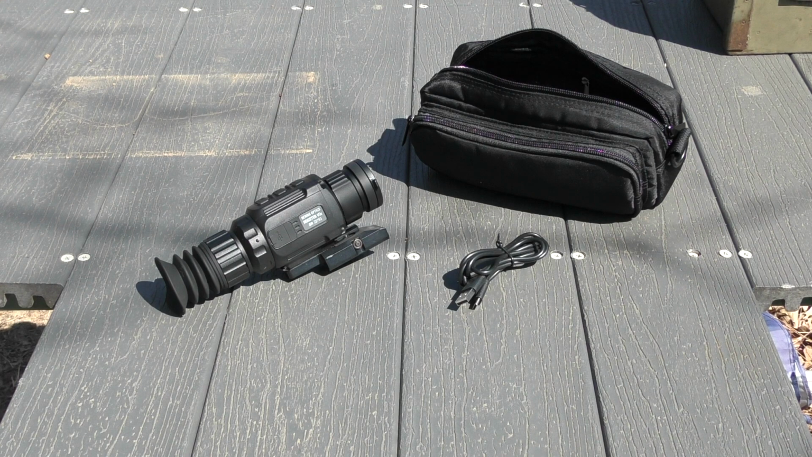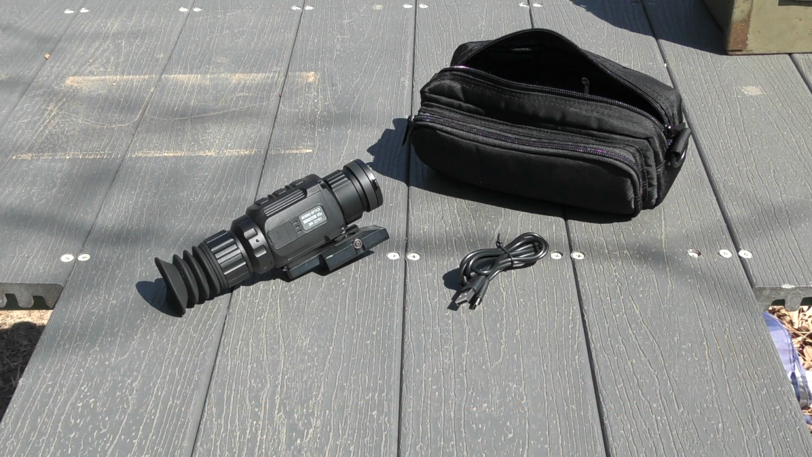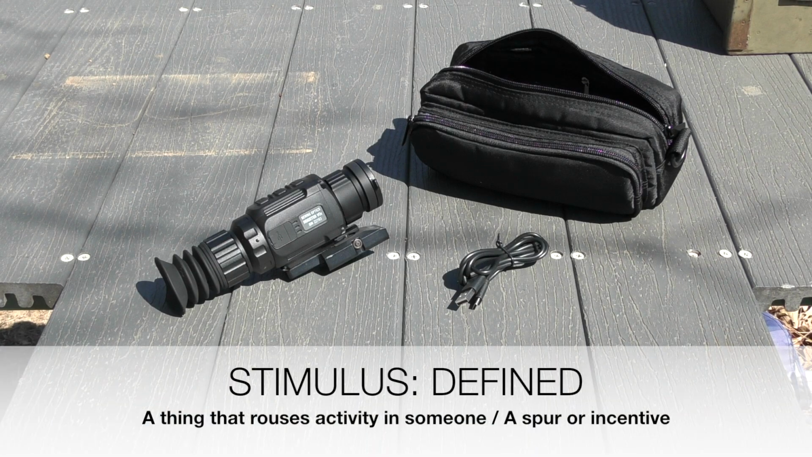Alright, today's video is going to be featuring the Hogster Stimulus 19mm 256 resolution thermal optic. This is a dedicated weapon sight that Bering Optics will soon be releasing to the market at an unheard of price point of $14.95. So the Stimulus designation for this Hogster, I believe Bering's coming from that. If I look up the definition, a thing that rouses activity or energy in someone or something, a spur or